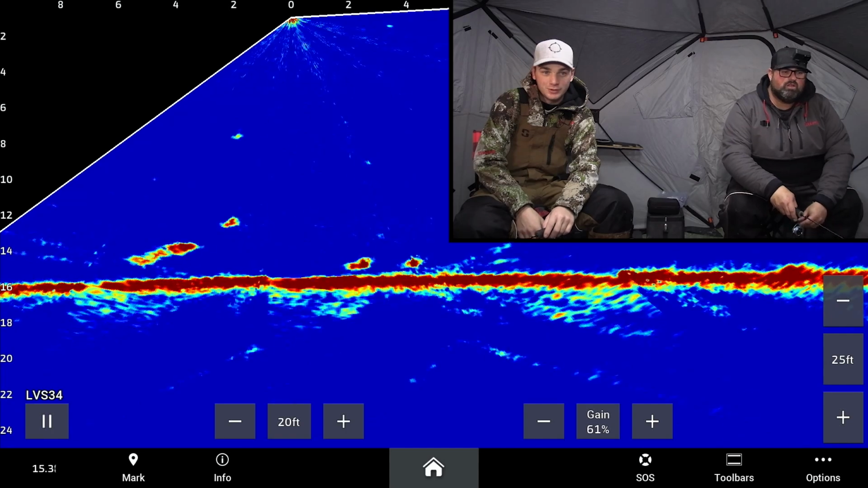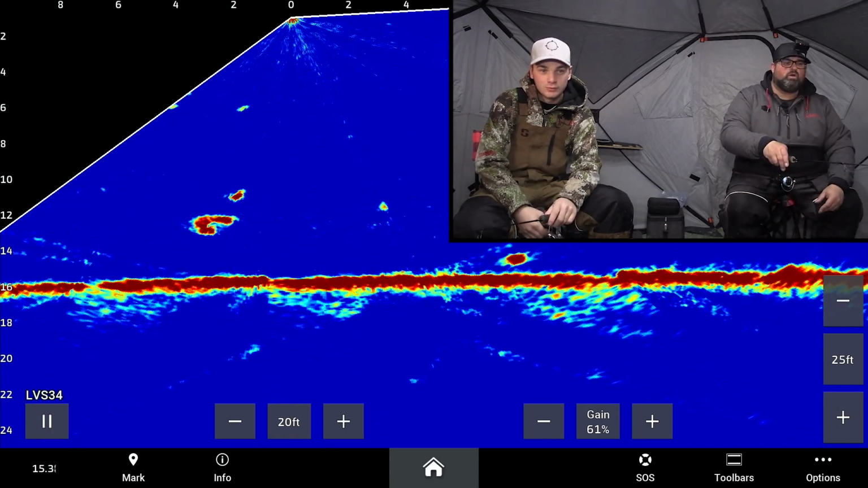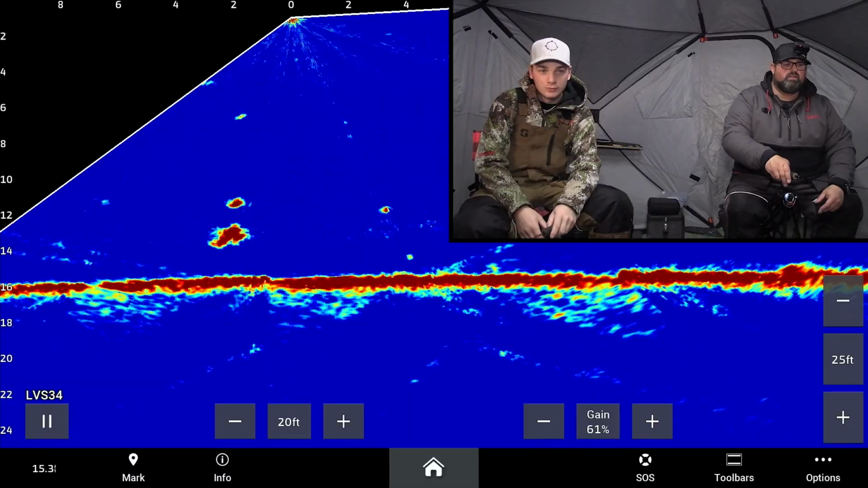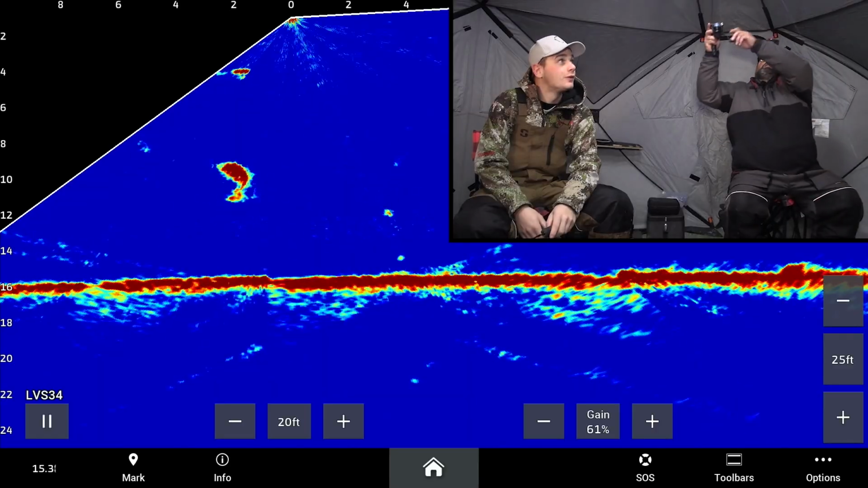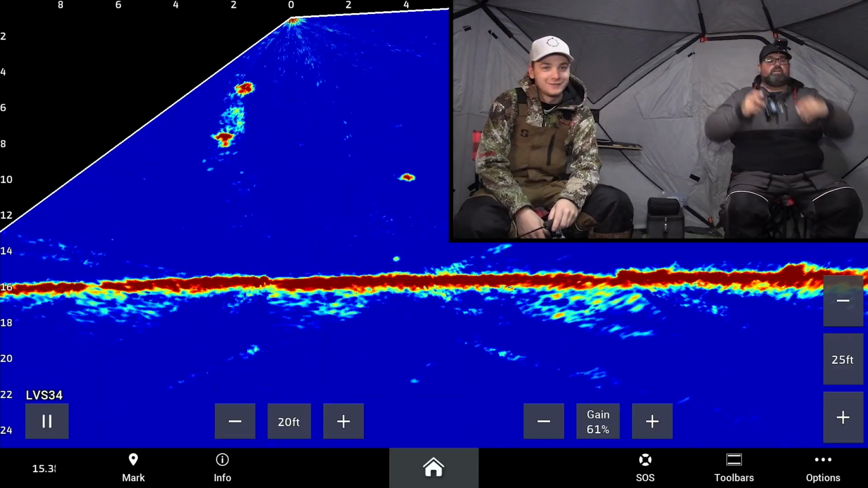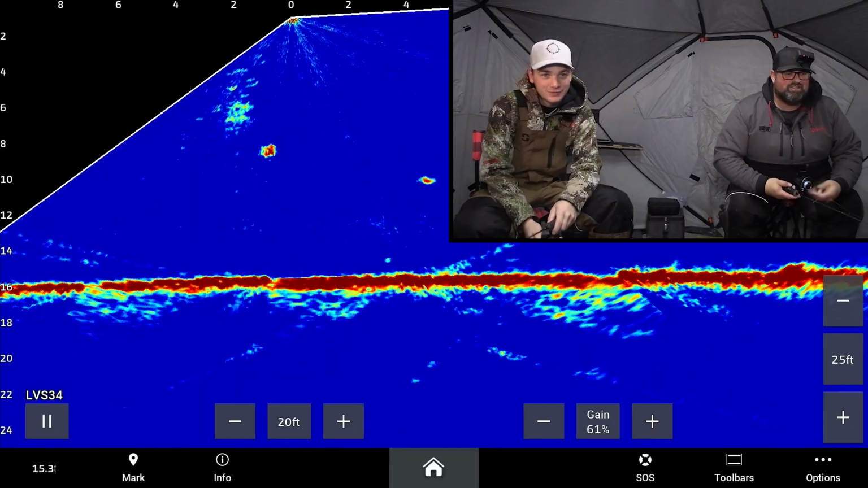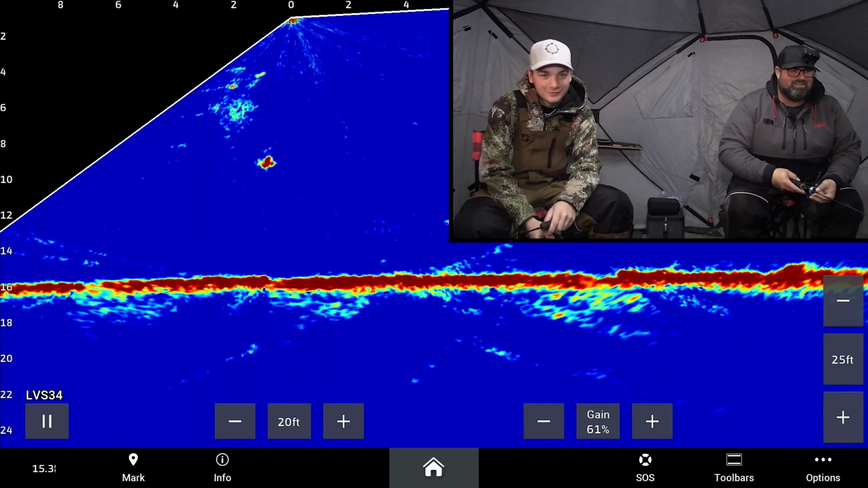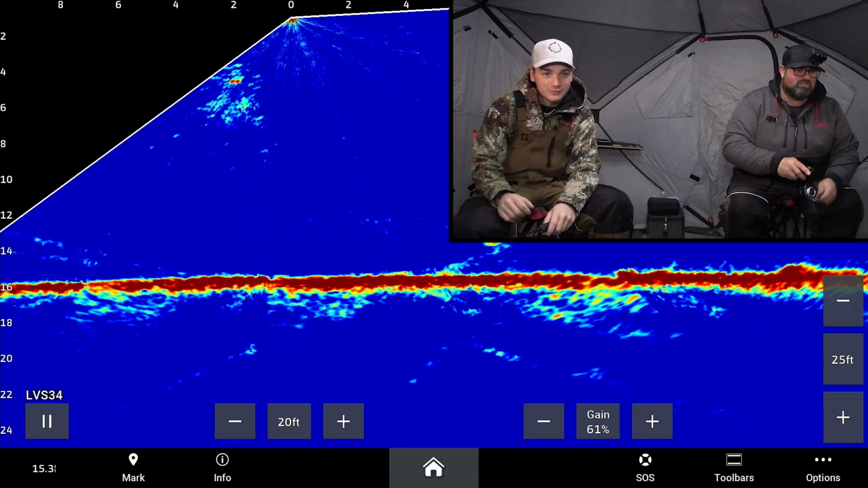That's gotta be a bite. No, that's a walleye. It's a big walleye. Oh, come on. It's a nice walleye. Got him. That's a good walleye. Gone. Gone. Are you kidding me? Oh, that's a walleye. He just hardly ate it, Carter.